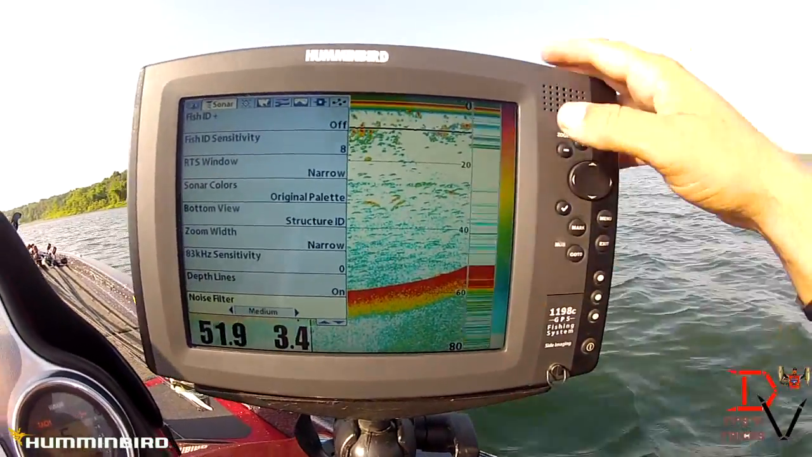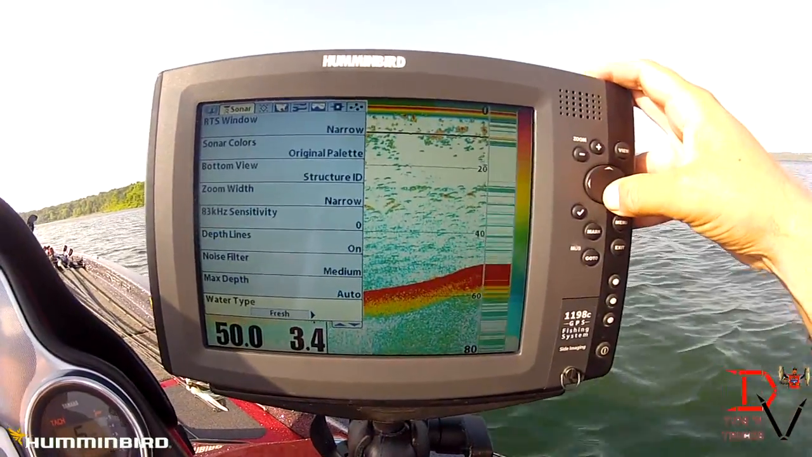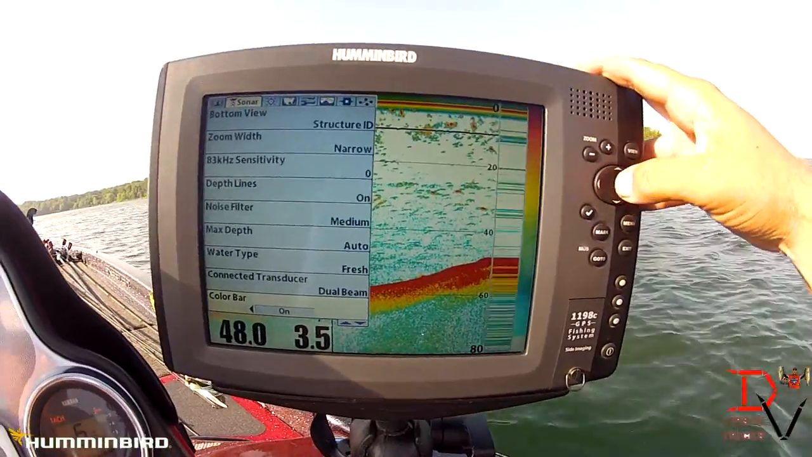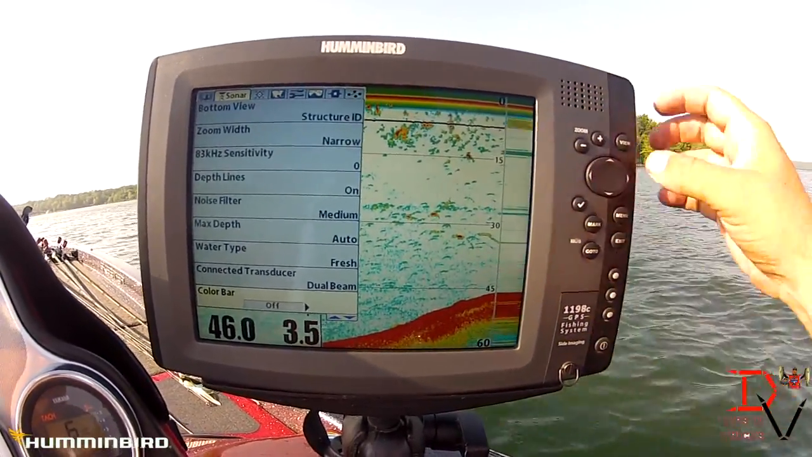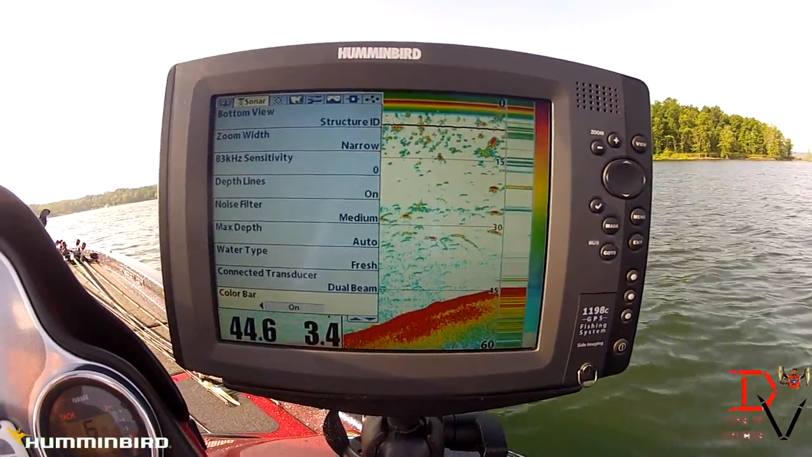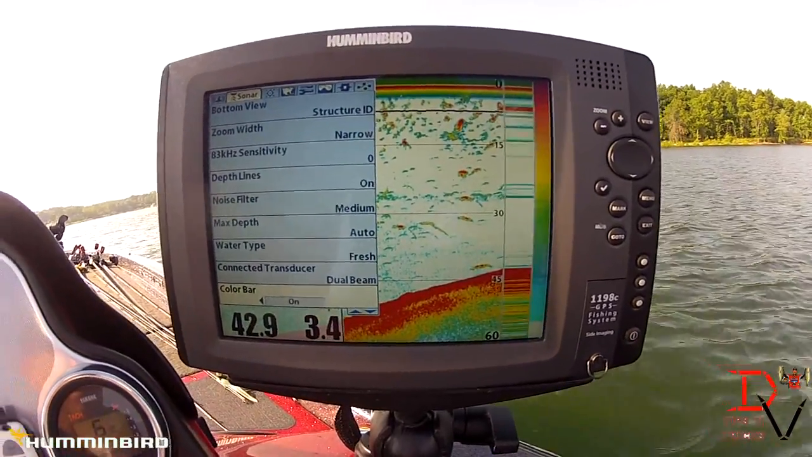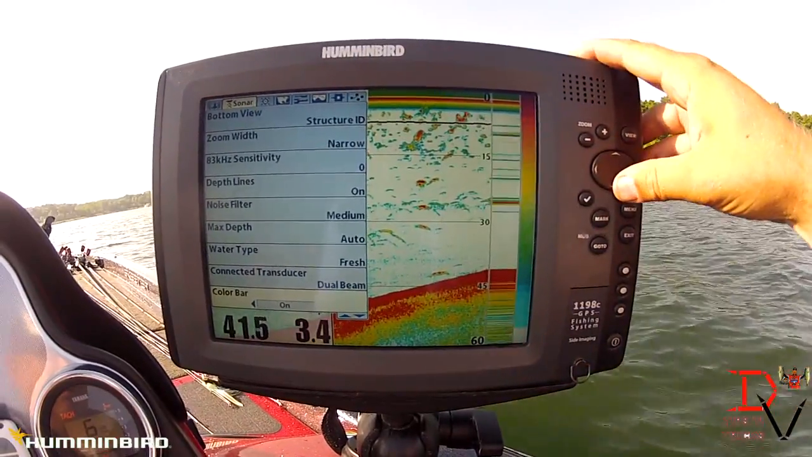Your noise filter will help get rid of clutter if you've got electrical noise coming from your boat. Freshwater type is where I would set. We've got the dual beam connected. The color bar is that bar there. That shows your strength of return. And I recommend if you're getting started with 2D sonar to use the color bar, because that's going to help you learn those strong returns to those weak returns.